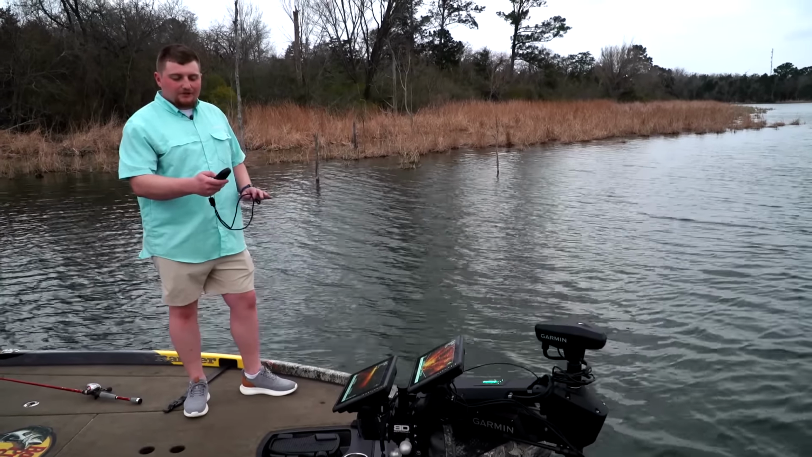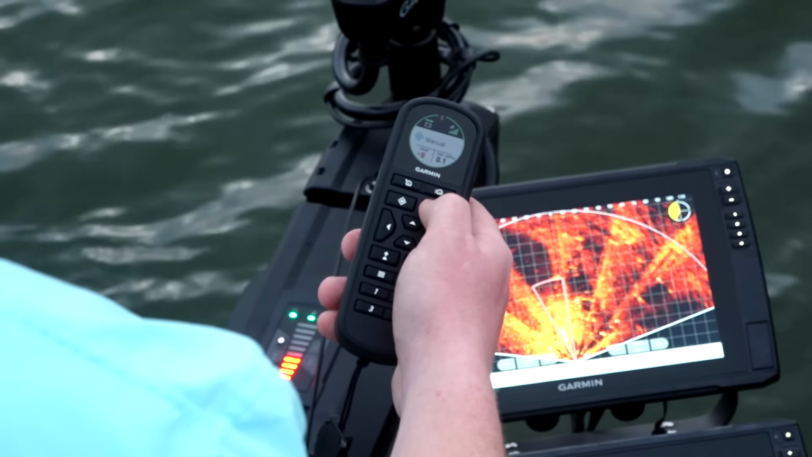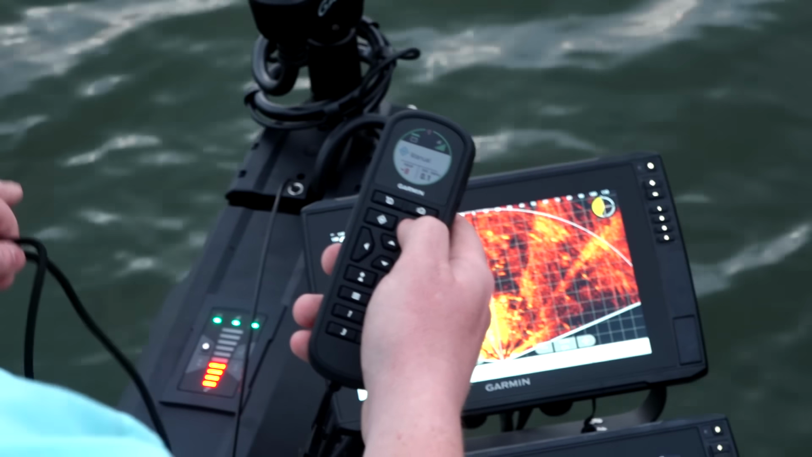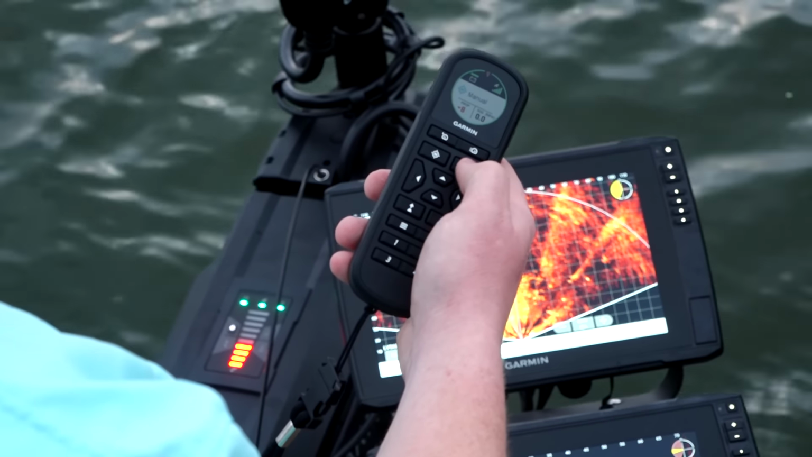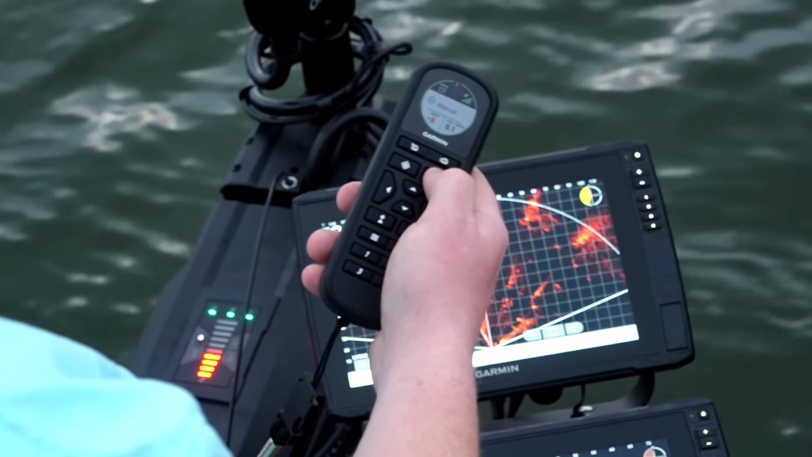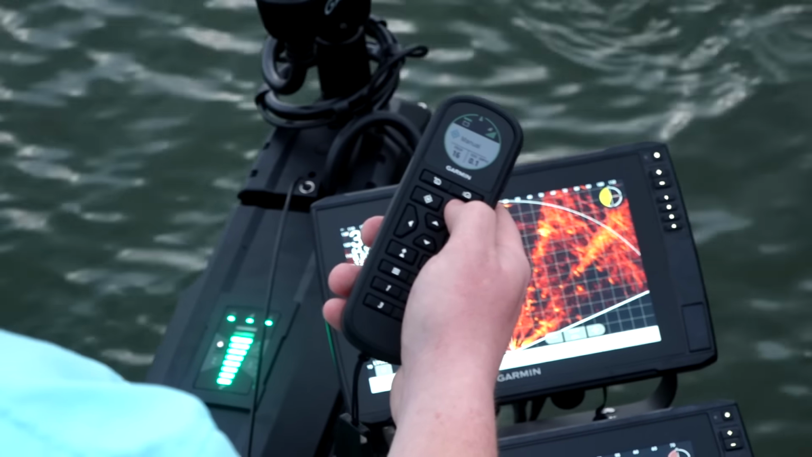Now I'm going to show you how to shift into reverse with the remote. You're going to double tap the thrust button, and that's going to give us our red lighting indication, which is going to tell us that we're in reverse. So I can tap the thrust button, and it's going to engage us into reverse, and then I can double tap it again to put us right back into forward mode.